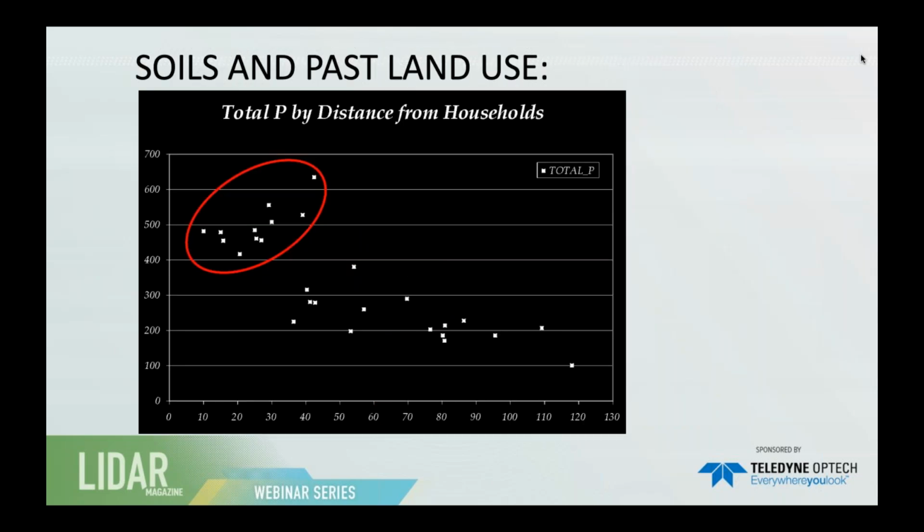But even just mapping the features isn't enough for us. Part of what we need to do is understand how these features are connected and how they're used through time. And so a lot of what I do is try to couple the remote sensing in these large scale maps to smaller scale samples of soil and excavations. And in this, what was really interesting, we were able to look at one aspect of soil, in this case total phosphorus, and look at distance away from households to understand that these Maya communities with terraces and households were intensively using landscapes around their houses as gardens.